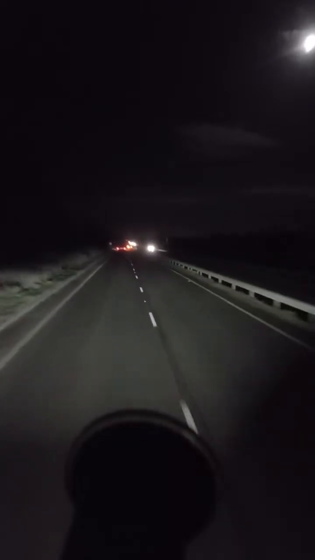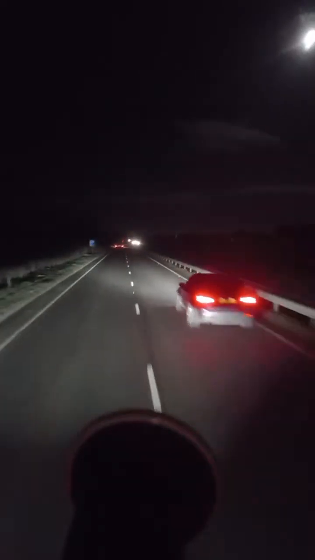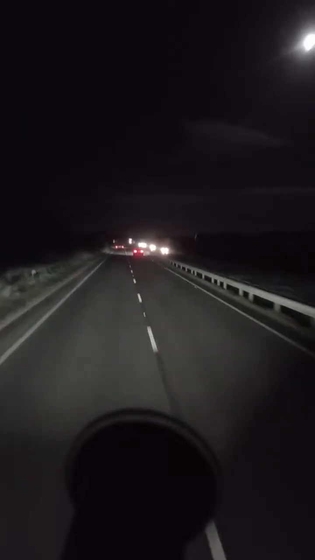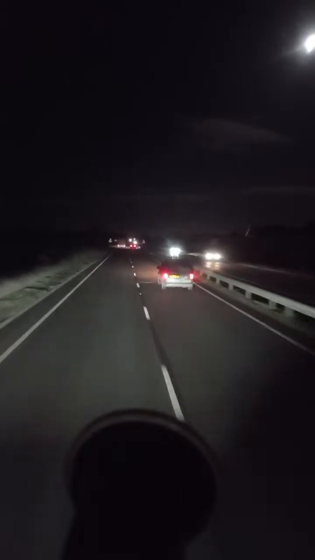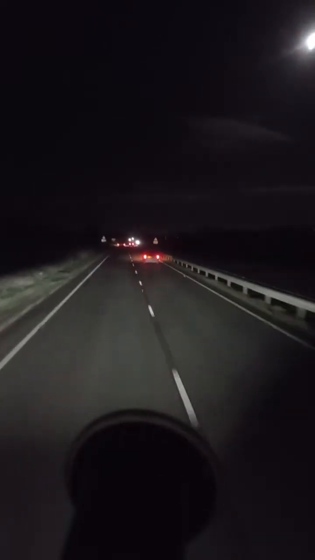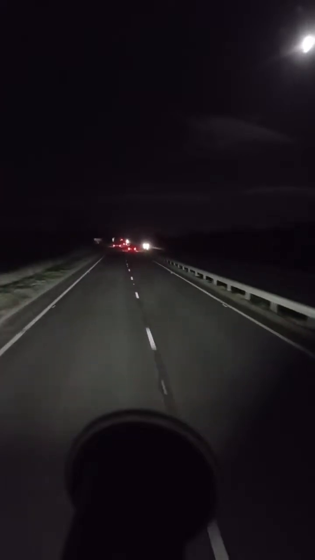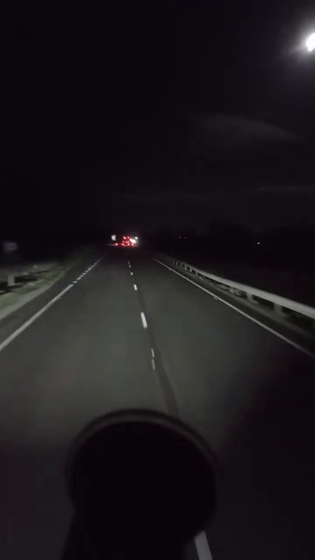So Sleaford town is on my right. Since I'm using a bypass, there's no way I can actually show you. I'm so sorry about that. I would have loved to show you. But since I'm on the bypass, I'm trying to just hit it off and go.